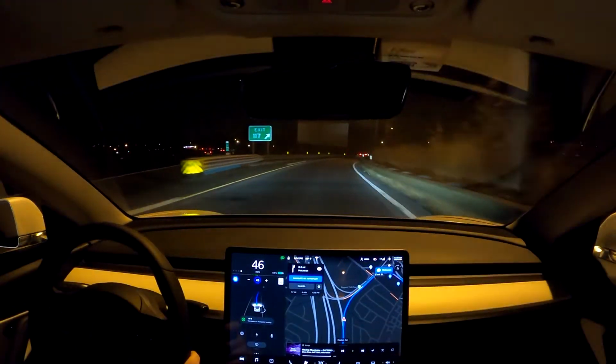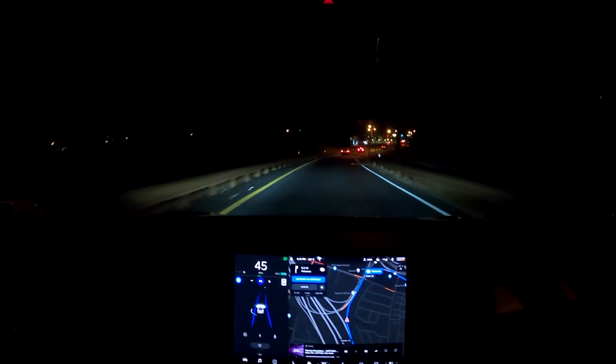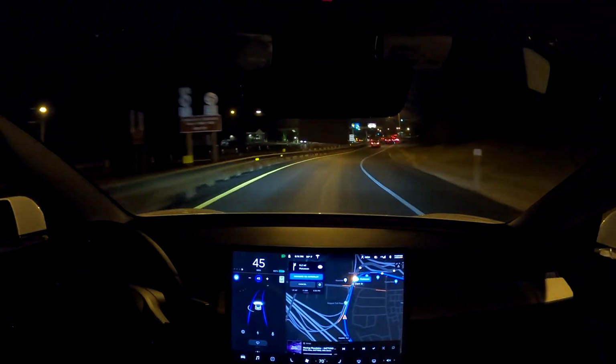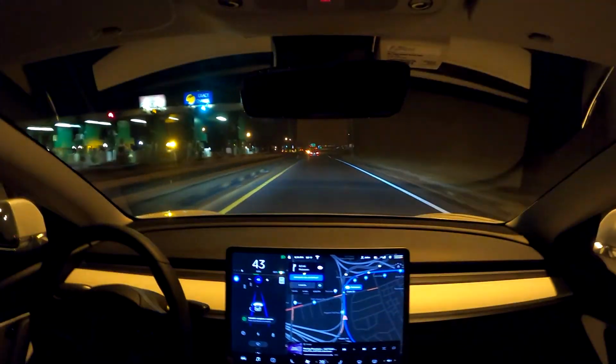What is the car doing here? Now we're staying very right. So it's normally very good with keeping it centered in the lane, but it was a little bit to the right there. So I don't know if it's because of a glare of a light on the lines or what. But you'll see it'll take the turns here. Pretty fine. It's doing good.